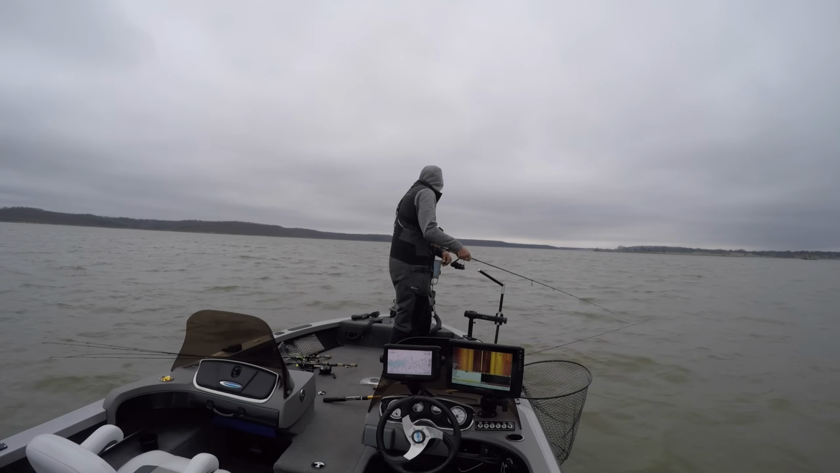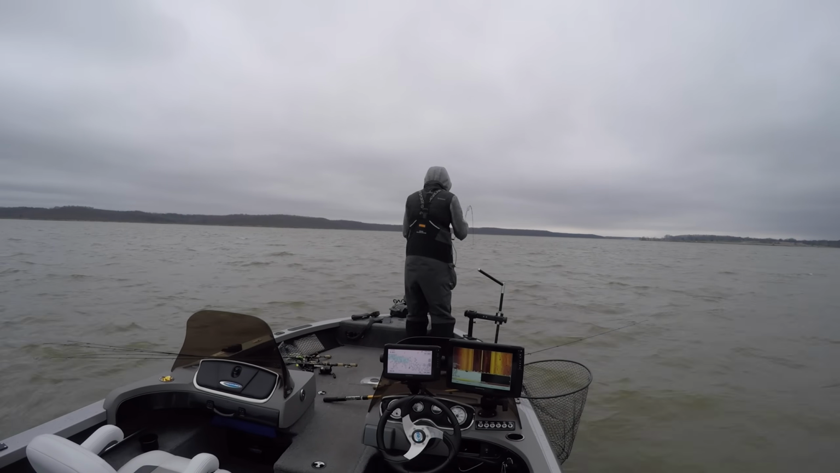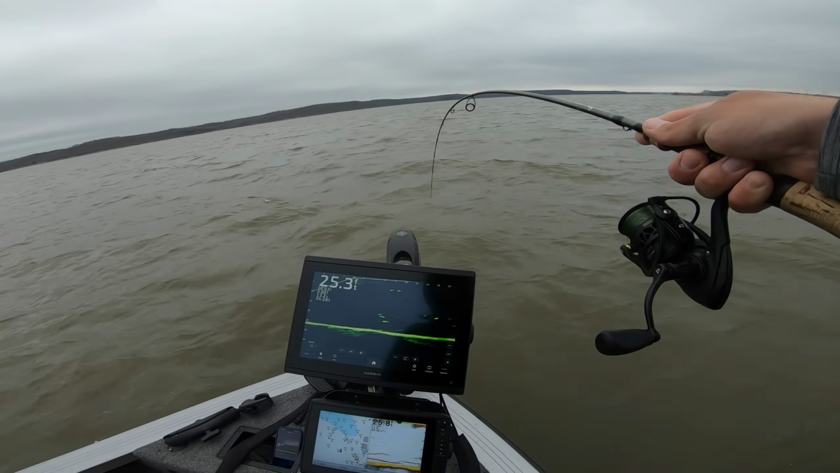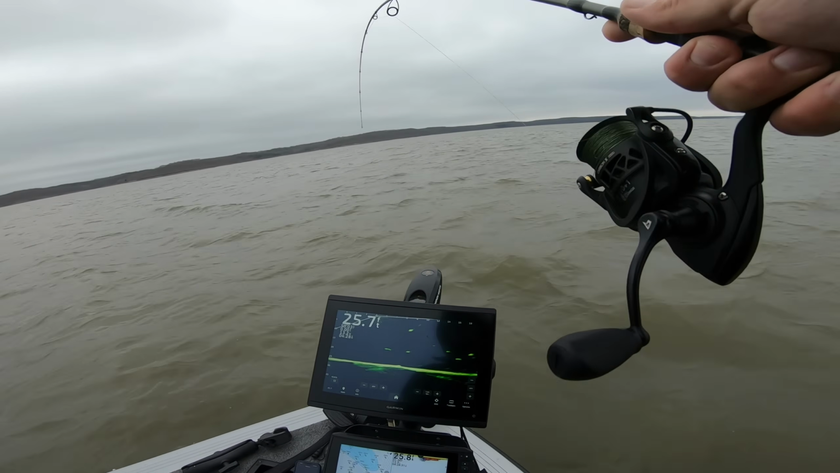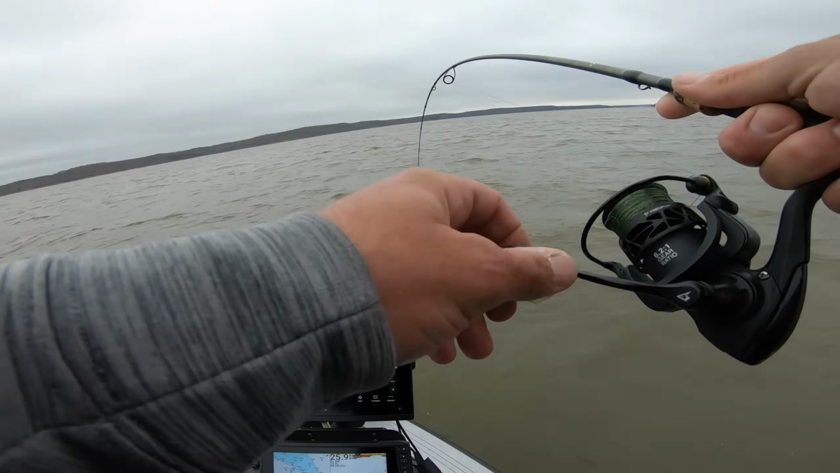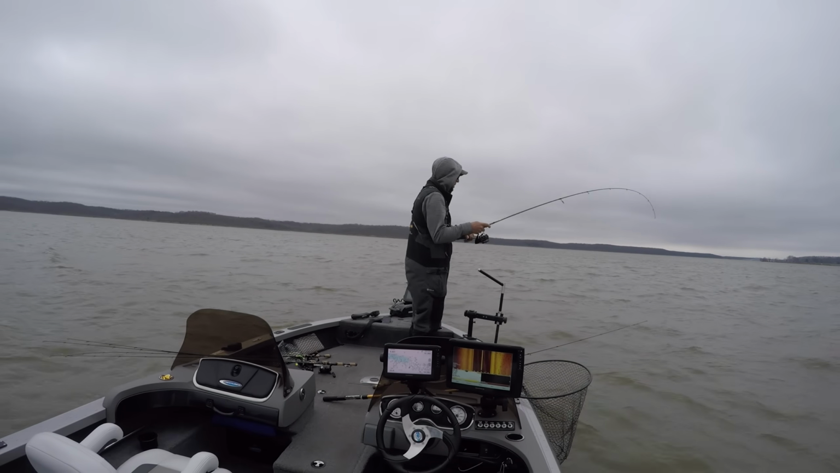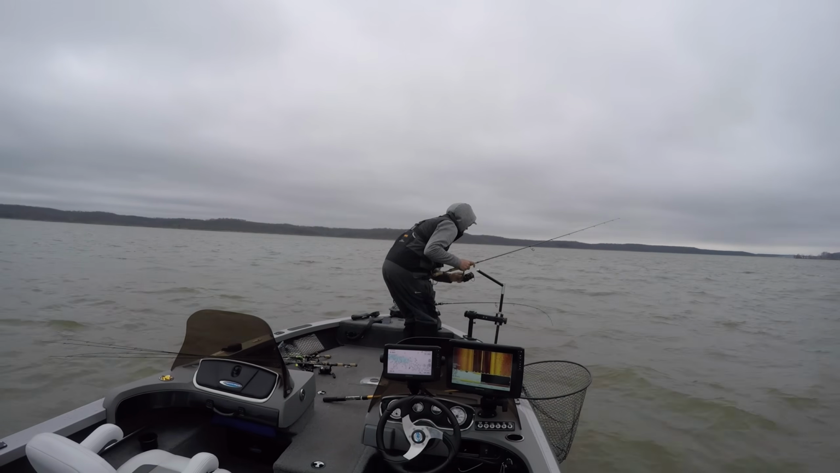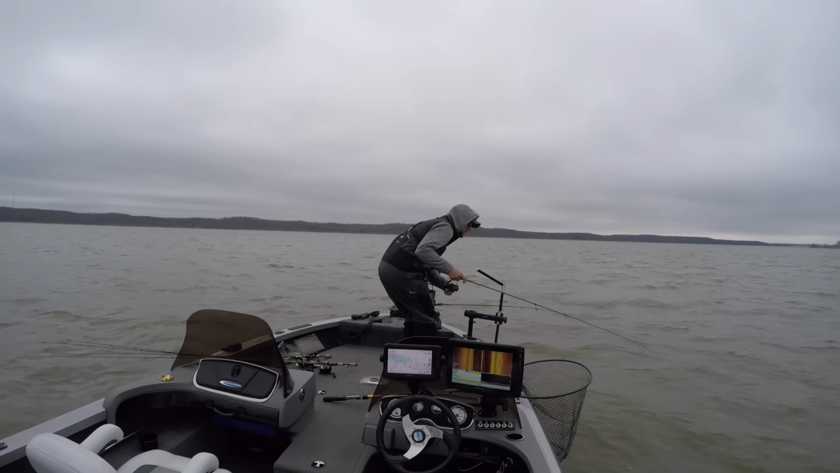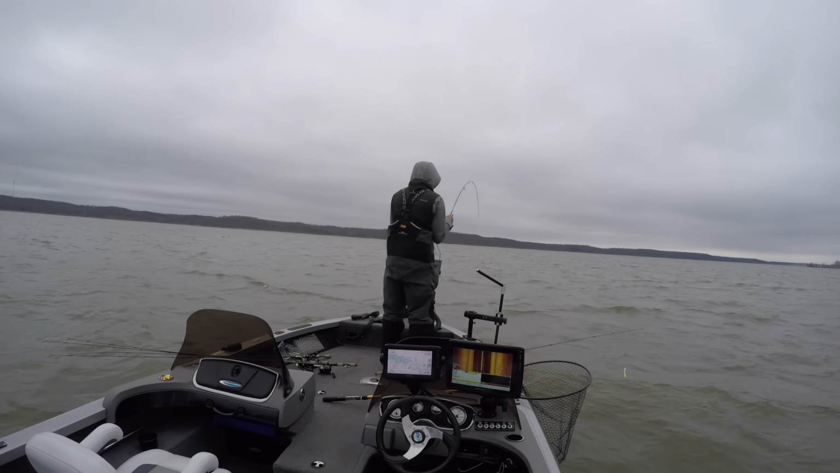Oh, I got that one on me. Oh, I got him too. Holy mackerel. I was just about to move just a little bit. Here he goes. Saw that one roll through, dropped down to him, and got him to turn immediately. Another one that is not small. Meanwhile, I still have a swim bait out. Watch Brian lose his rod or lose the fish. Never a dull moment on this boat.